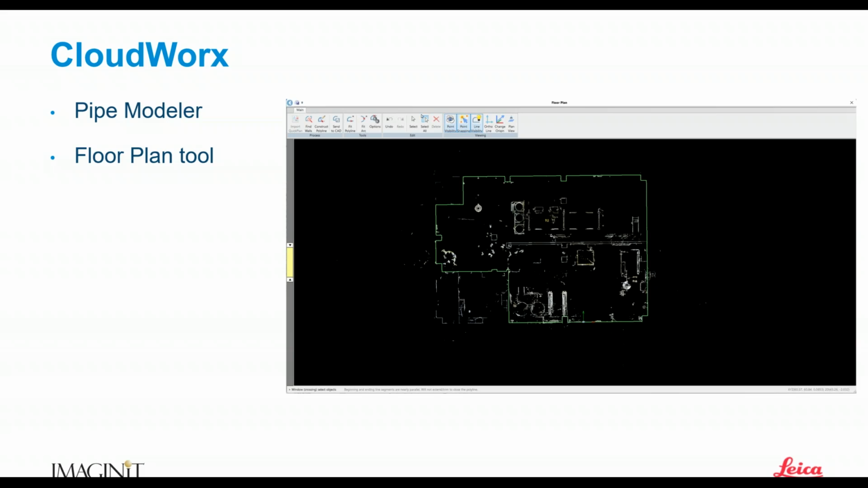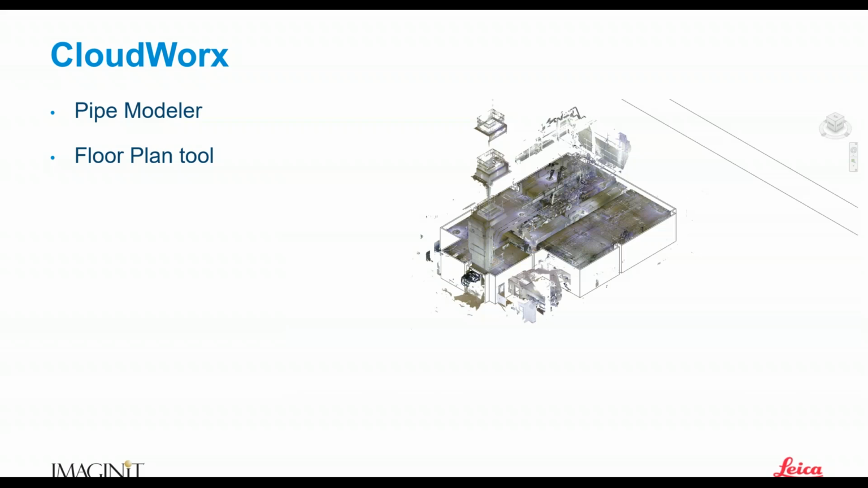When it's all said and done, we can push those polylines out, in this case, to Revit. And once it's out in Revit, our data is now Revit walls, and we can edit them just like any other Revit object.